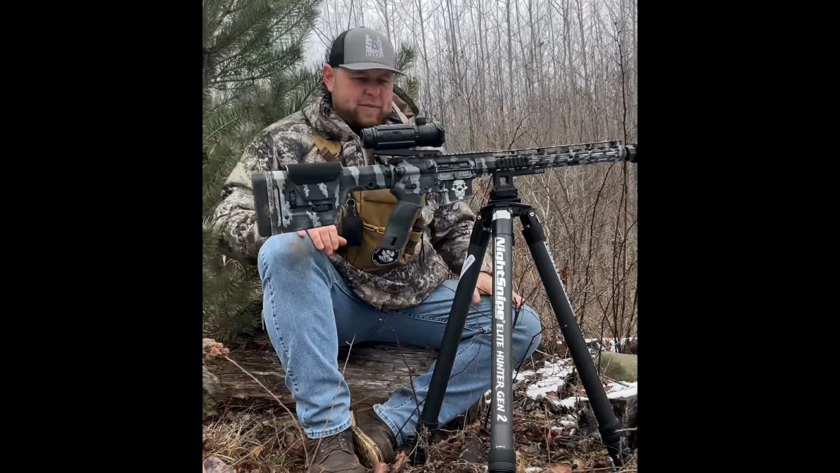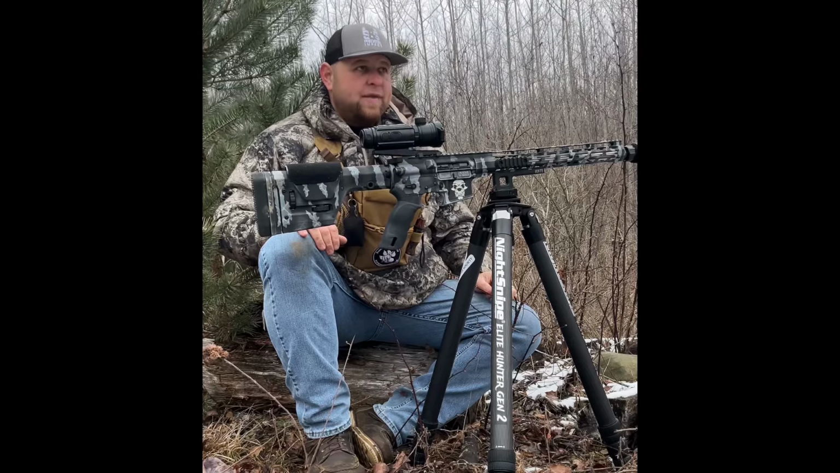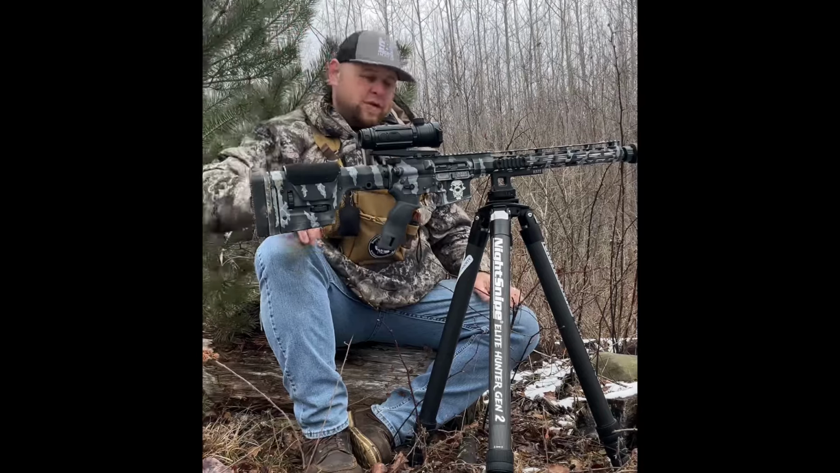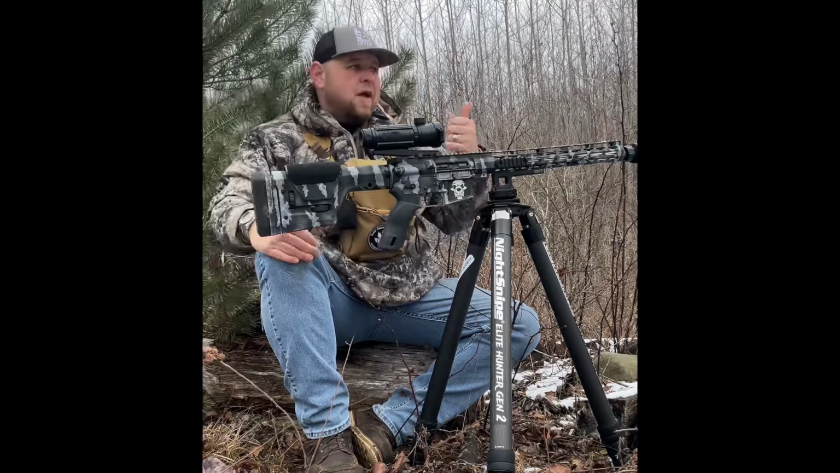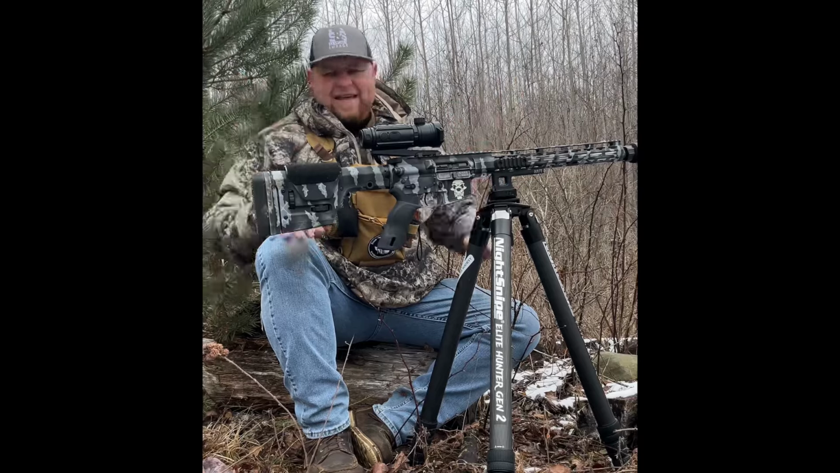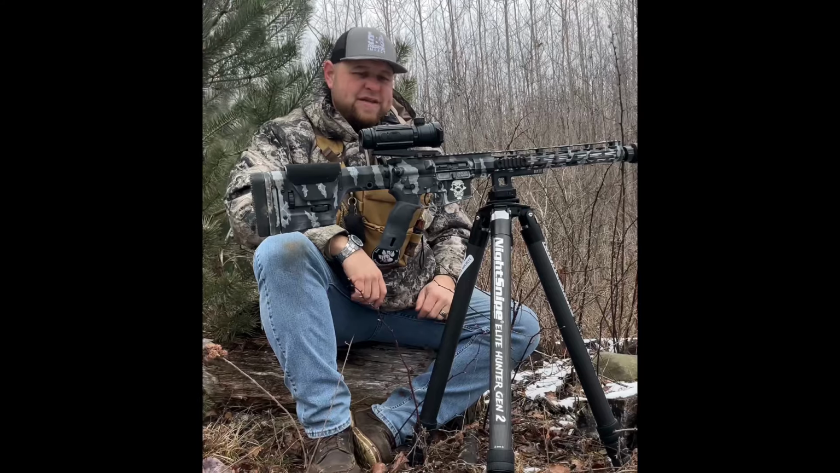It's what seems to be a very simple technology, but so useful. It really makes those targets pop. Number one, it helps you put your bullseye where you want it on the animal. Number two, it's just easier. I don't even need to go through the 1, 2, 3. It just makes things a little bit easier.